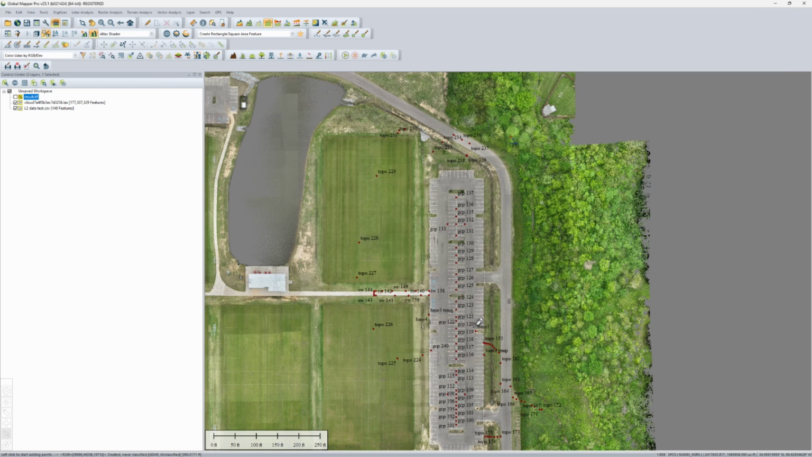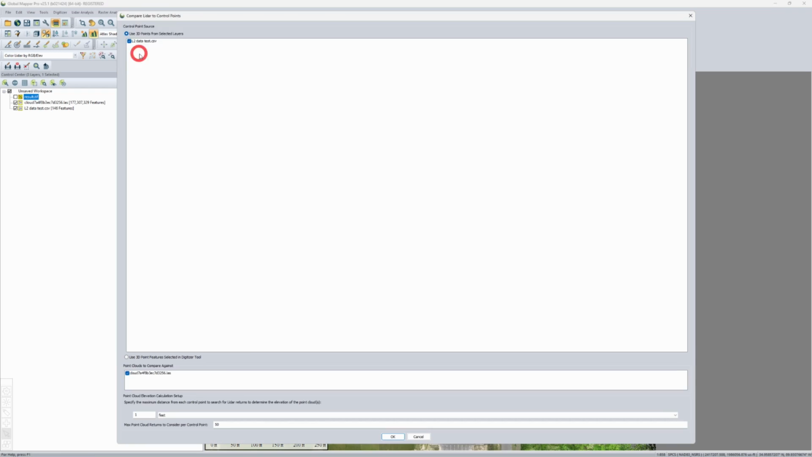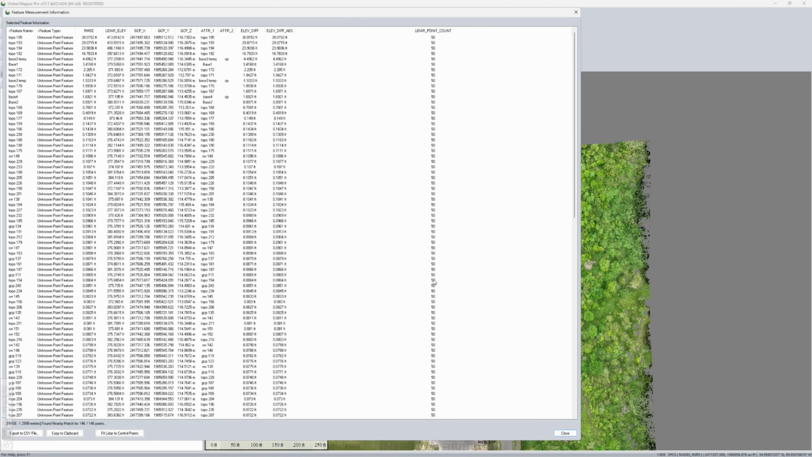So let's close this. Now I just want to check the verticals. We're going to look at our verticals without doing any ground point classification, and we're going to use the control points we have. We're going to do a 1 foot radius. I'm going to hit OK.